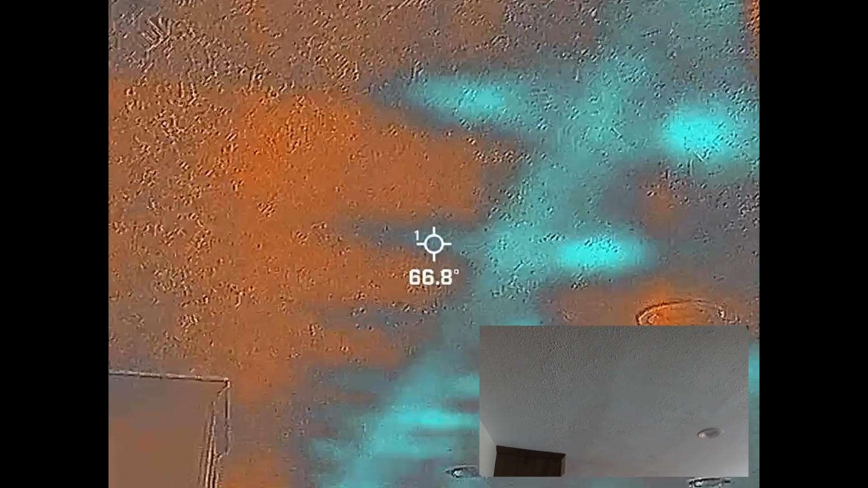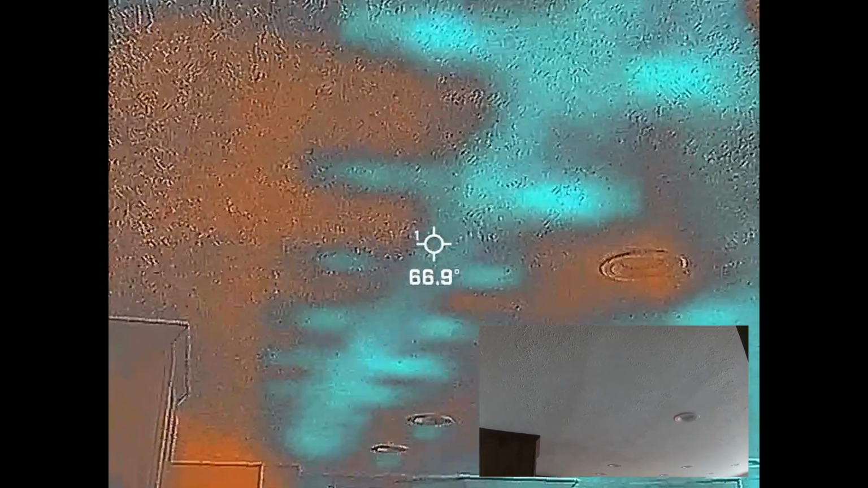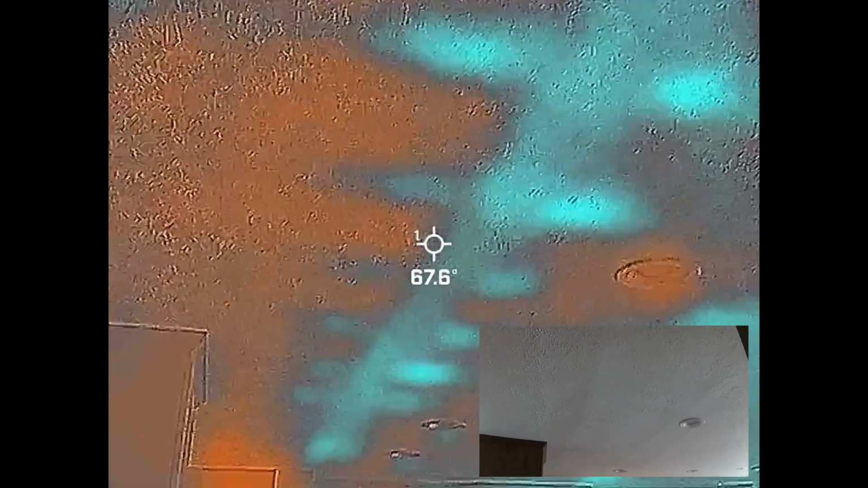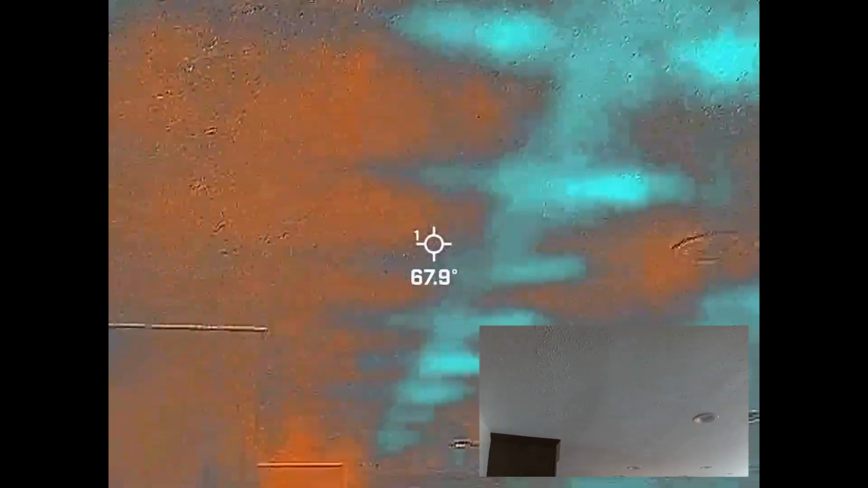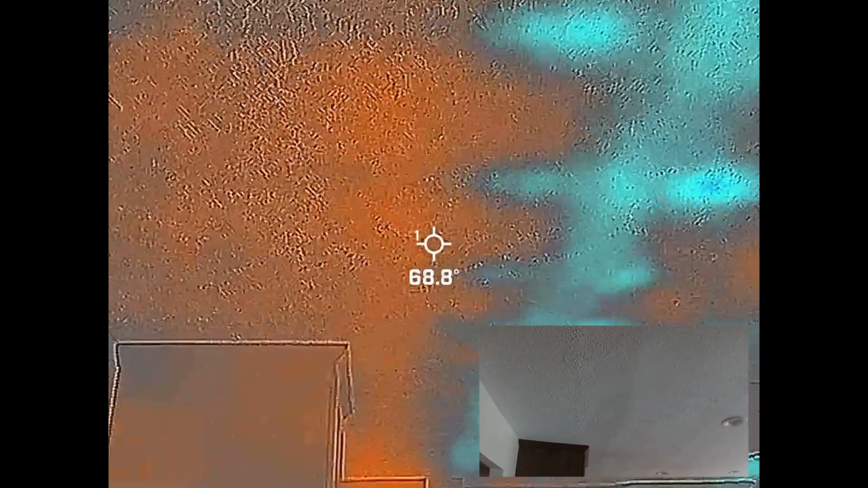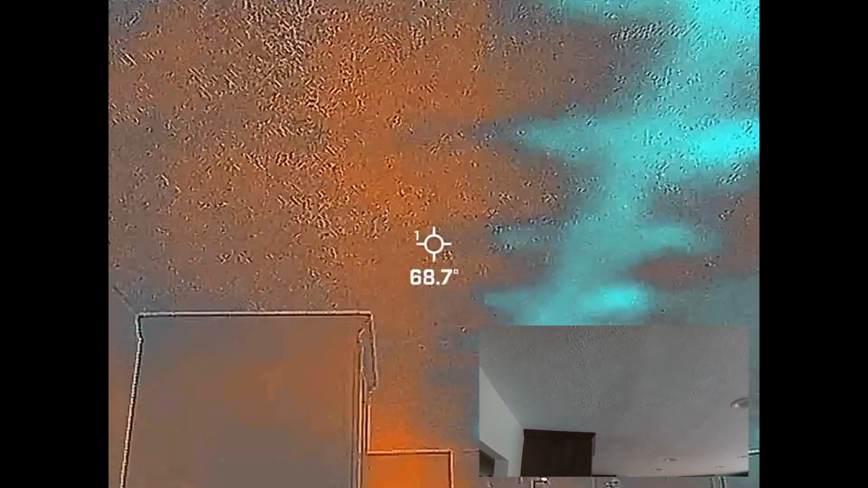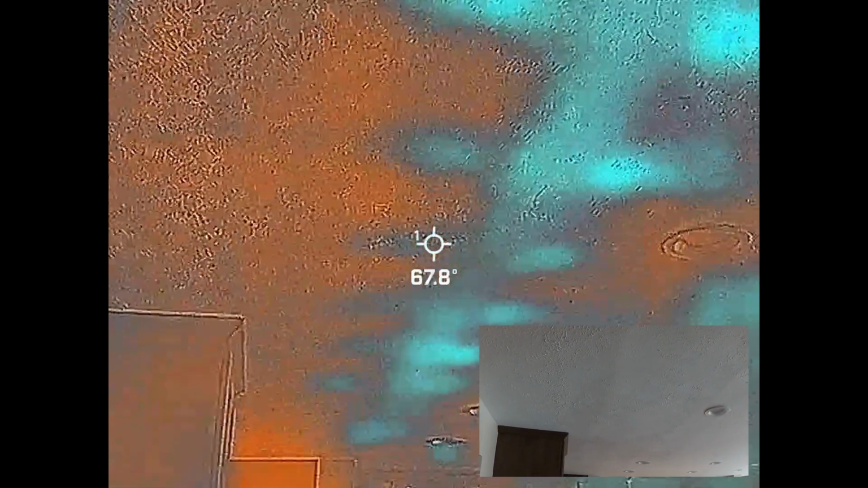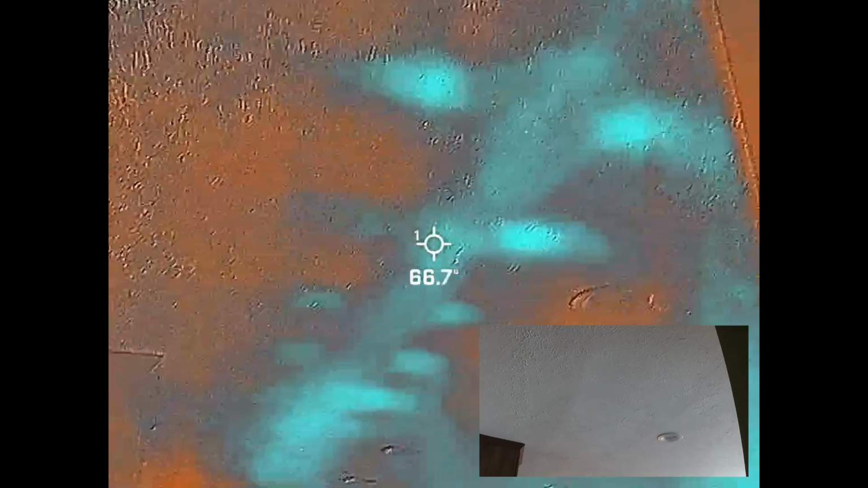And I would be willing to bet, because that is such a large 2x4 and the trusses that extend to it reach above the insulation, and the cold is just transferring down. So we can see that center line, where you don't see that over here on the sides, because the horizontal boards, or the boards that are perpendicular to the walls, are completely covered by insulation, where these are not. My speculation, but I'm liking that theory. That's very interesting.